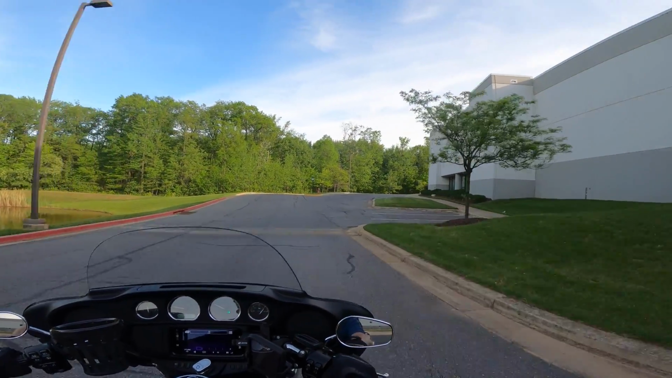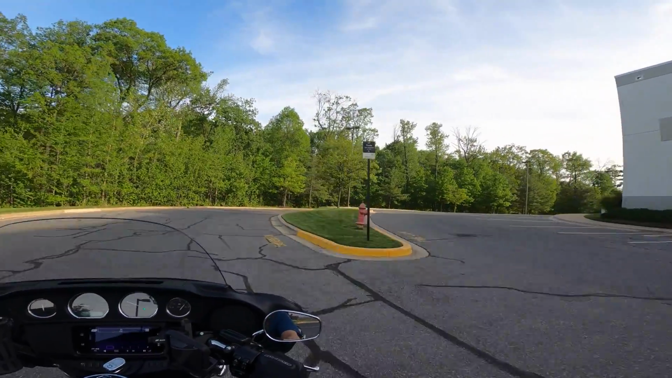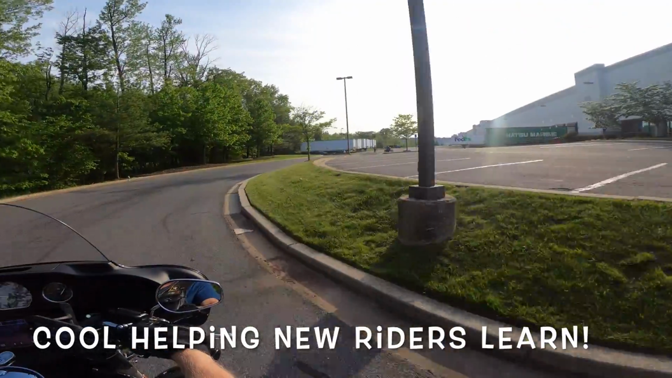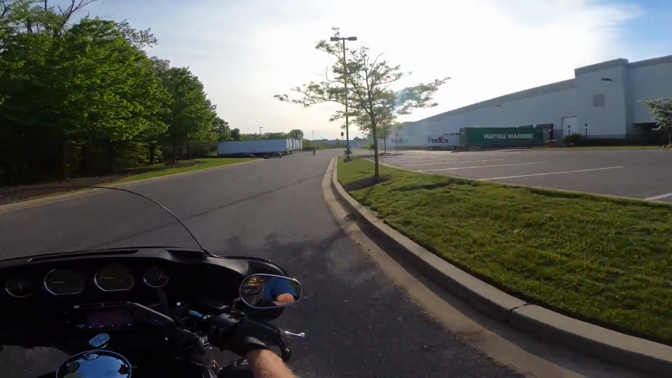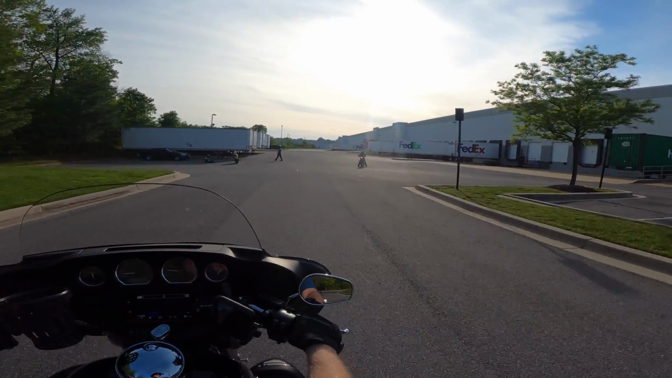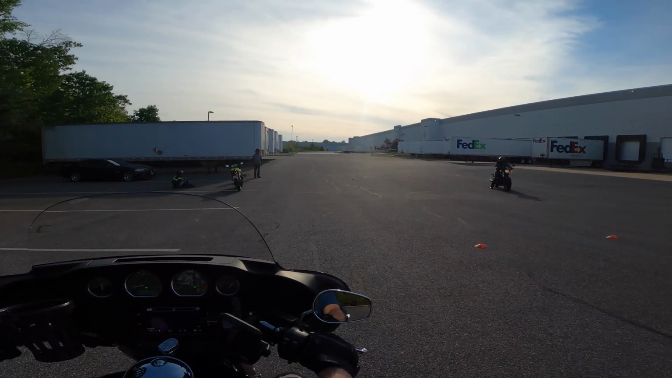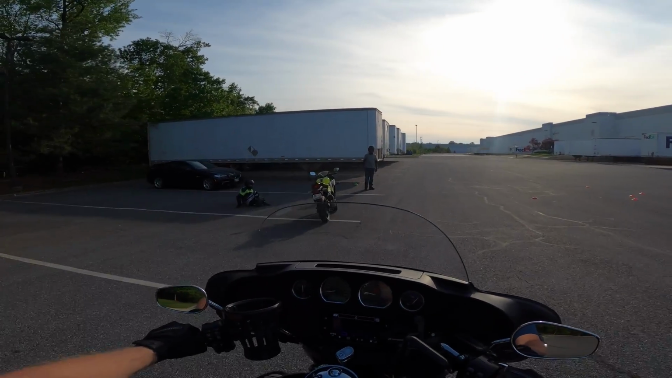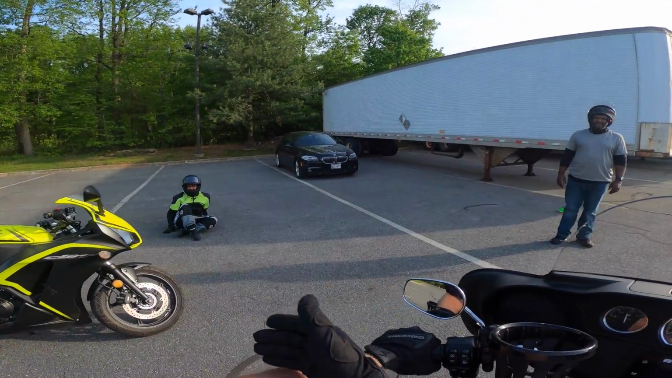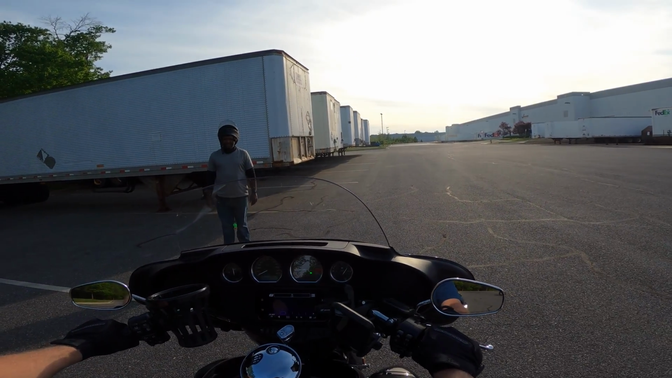Some of these industrial complexes are pretty cool to drive through. Speaking of, now here's something you don't see every day: a couple of bikes just sitting there. So you're just sitting there? Yeah. Shouldn't you be out having fun too? So how you guys doing?